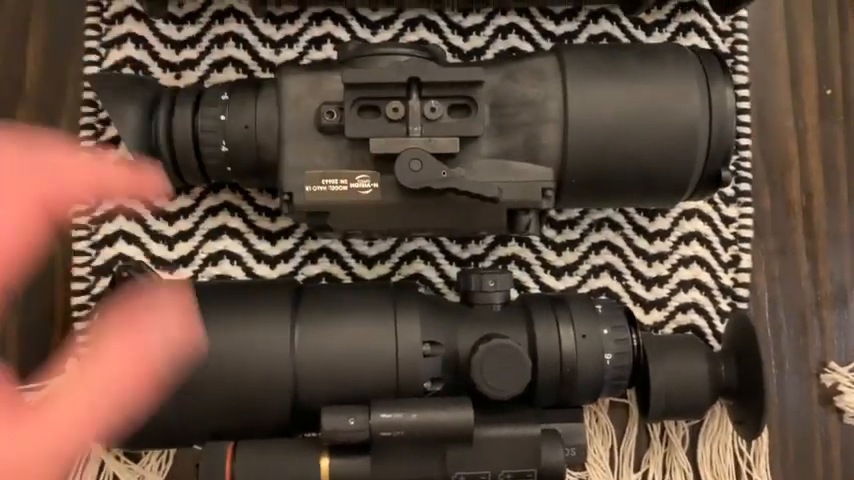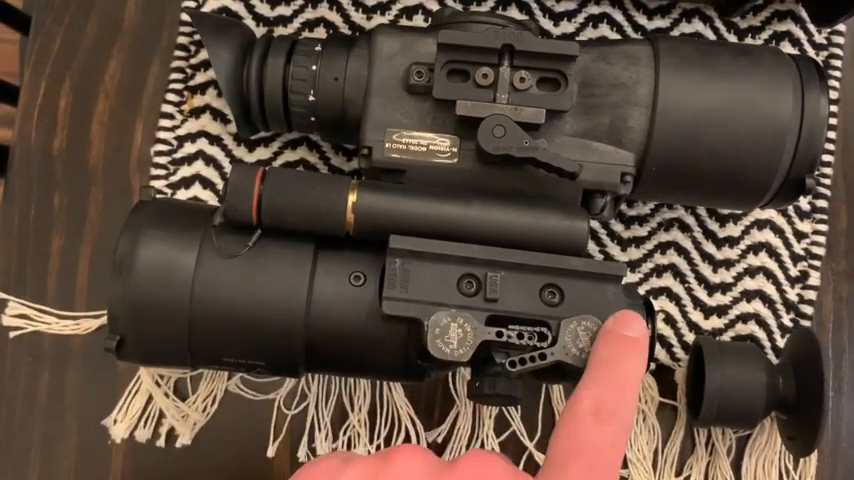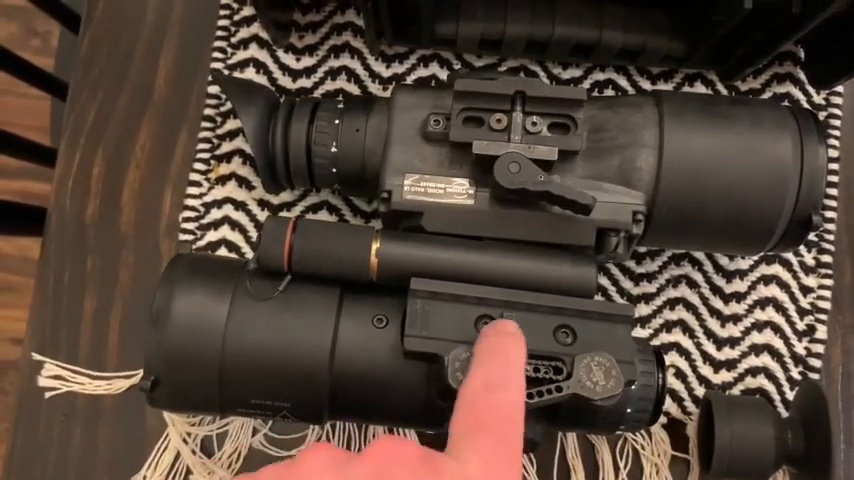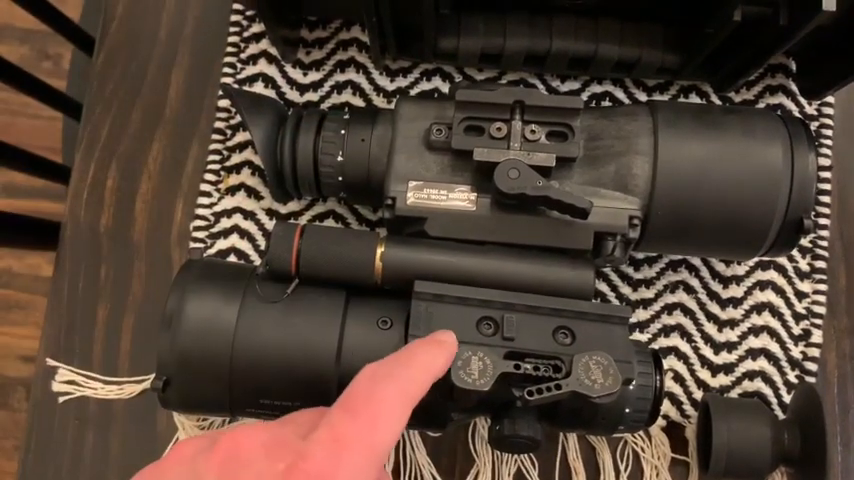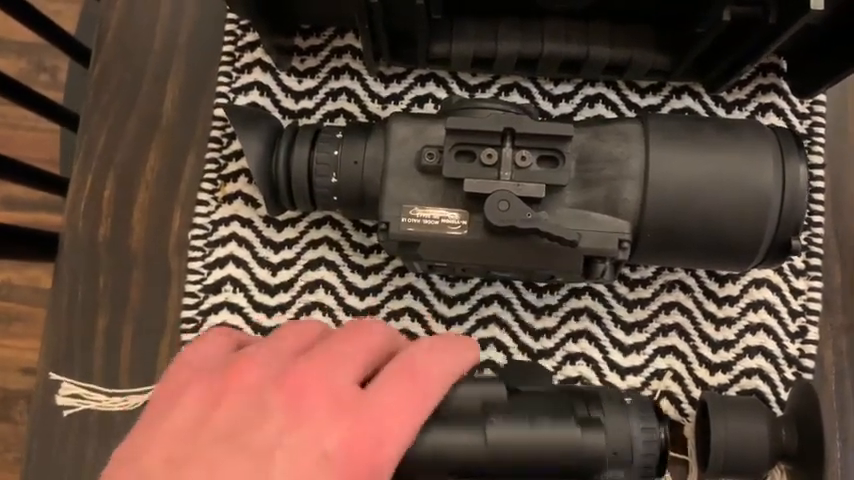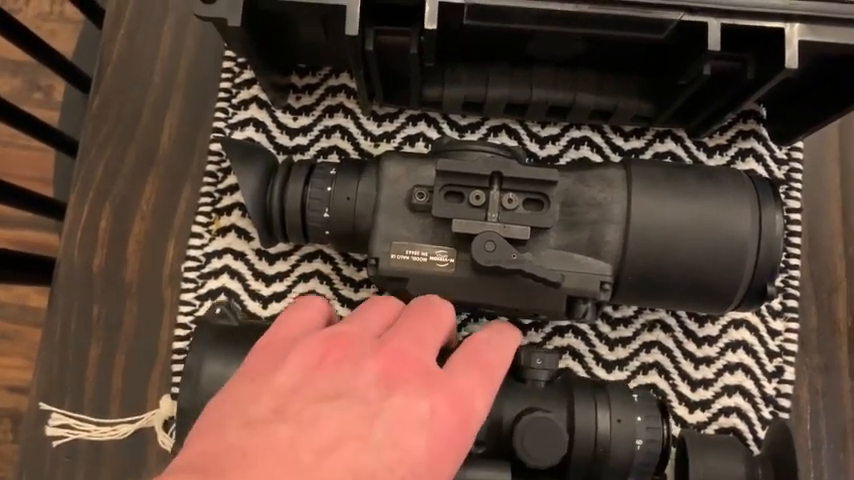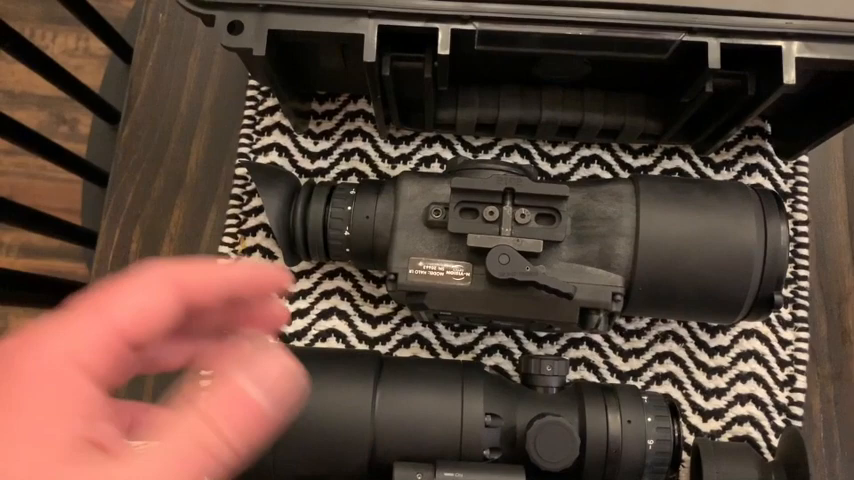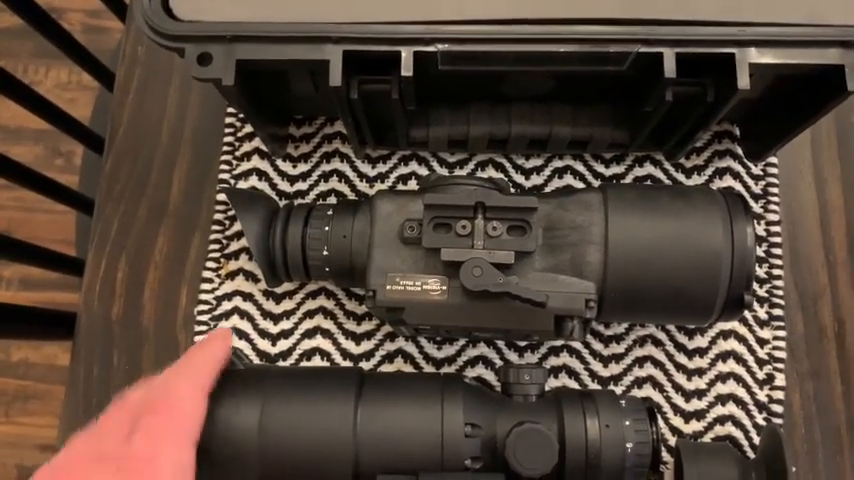Moving on, you see the mounts are a little bit different. Got a little bit more space for your Picatinny here versus the smaller one there. This is a LaRue mount. We know they are good, have a good reputation and everything. But mounting this on my gun, the Halo, I didn't really find it to be loose or inefficient. I think it'll work quite well.